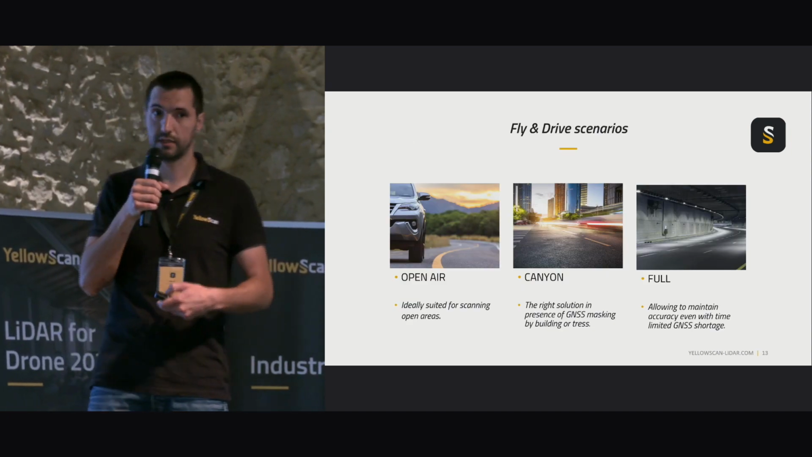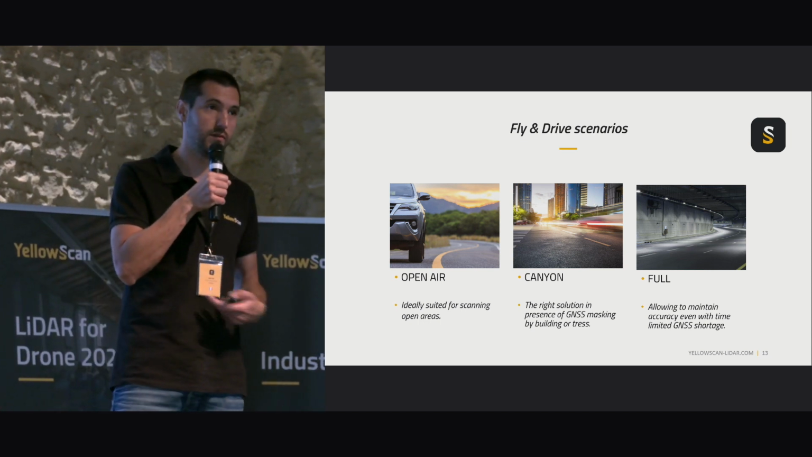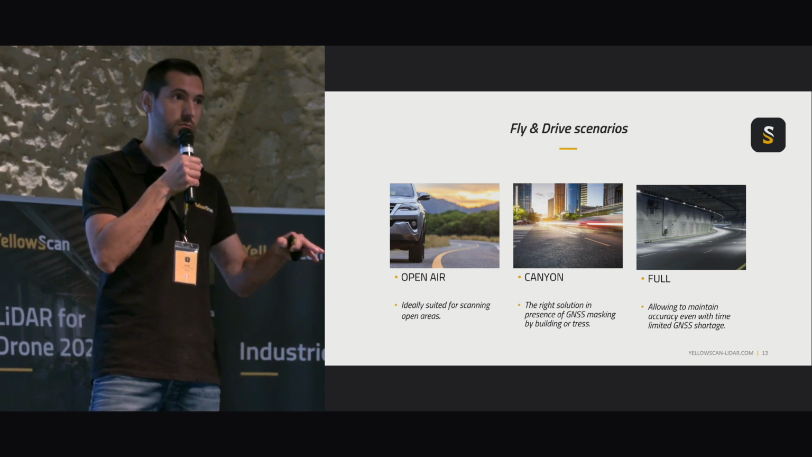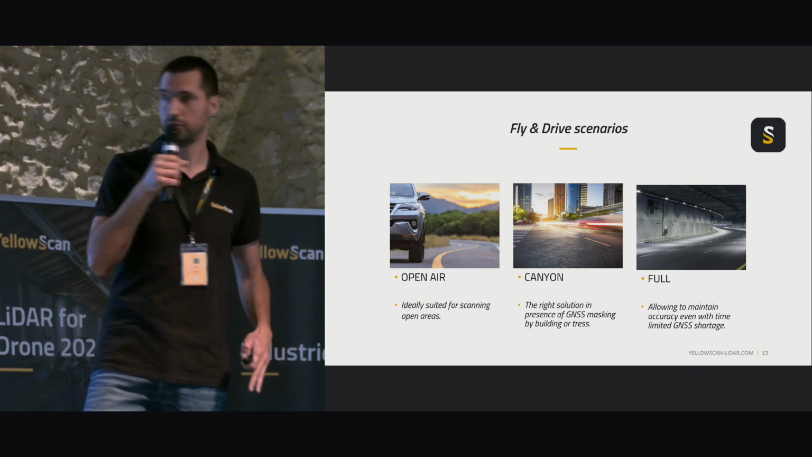The first one, let's say the less advanced, is Open. So if you want to use it in the countryside, you have no traffic jams, no start and stop stuff. You can master the speed of the car. This is the setup to use.